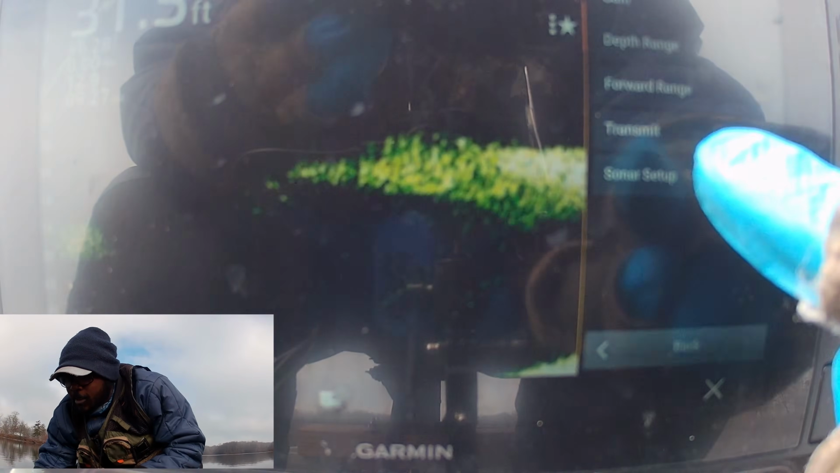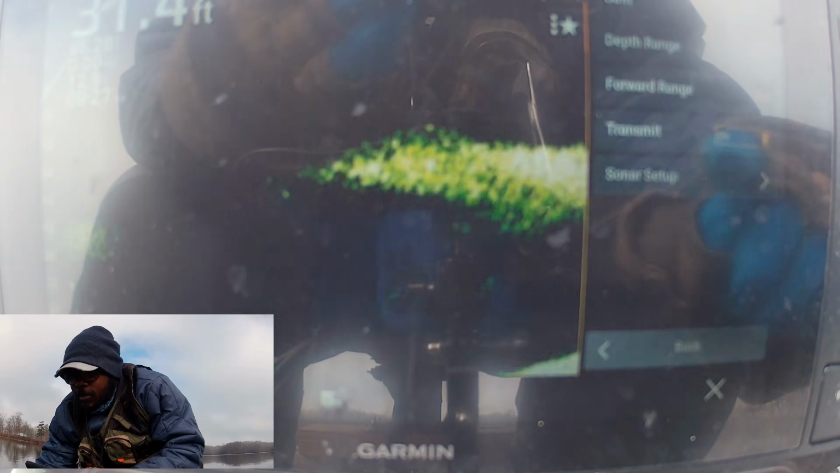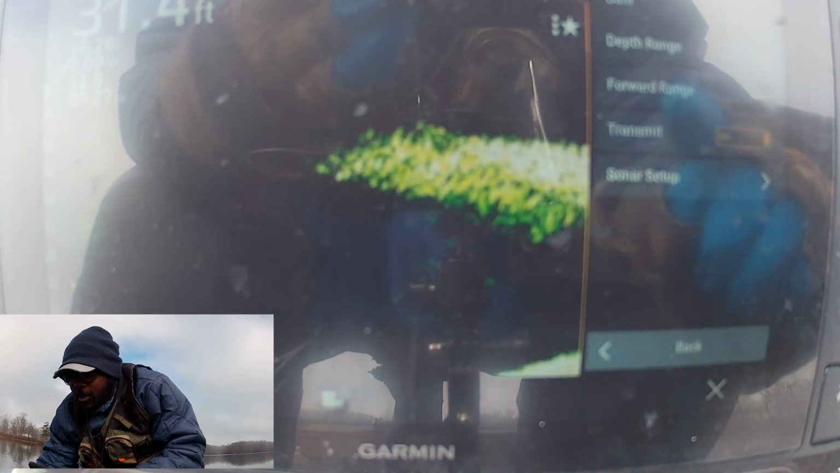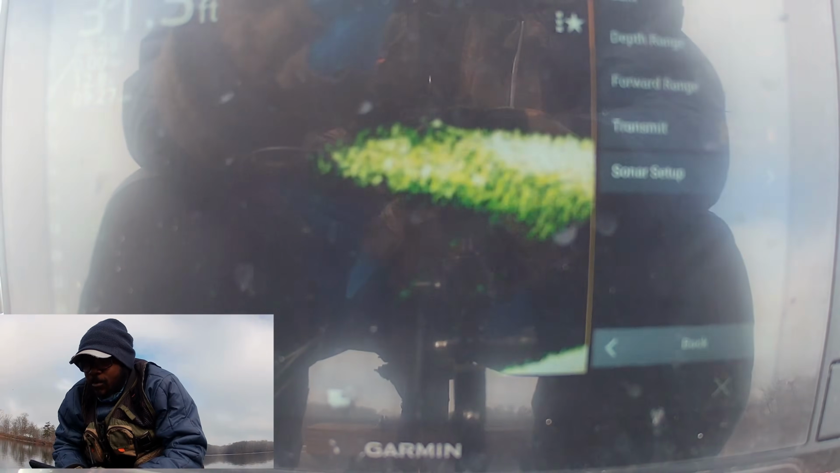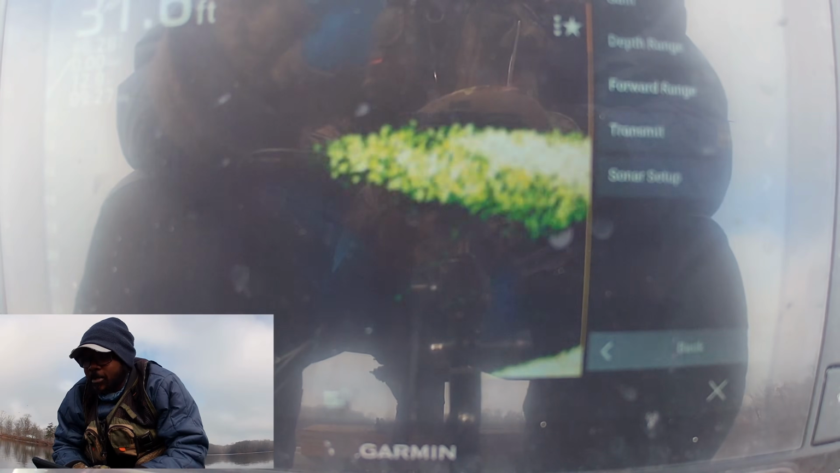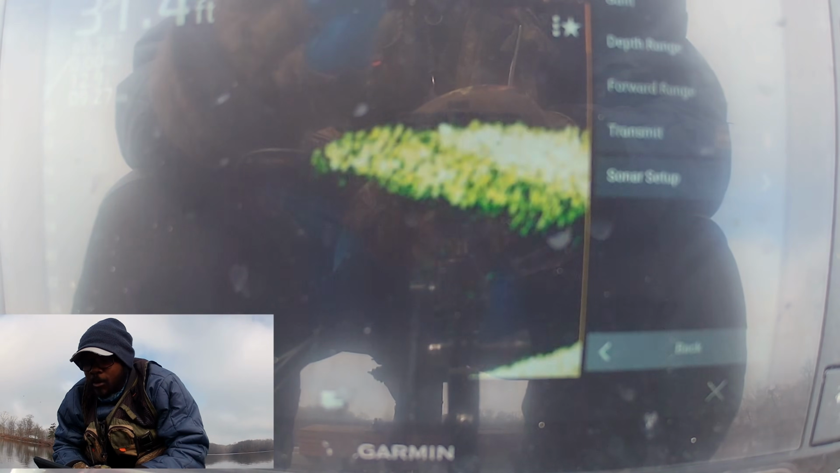The three dots. Everyone is used to this screen here where it says your gain, your depth, range, forward, etc. But if you are timid or you say to yourself, man, I got my Livescope exactly the way I want it, I don't want nobody to mess with it, I'm so scared, I don't want to mess it up. Okay. Well, look at that little option there.